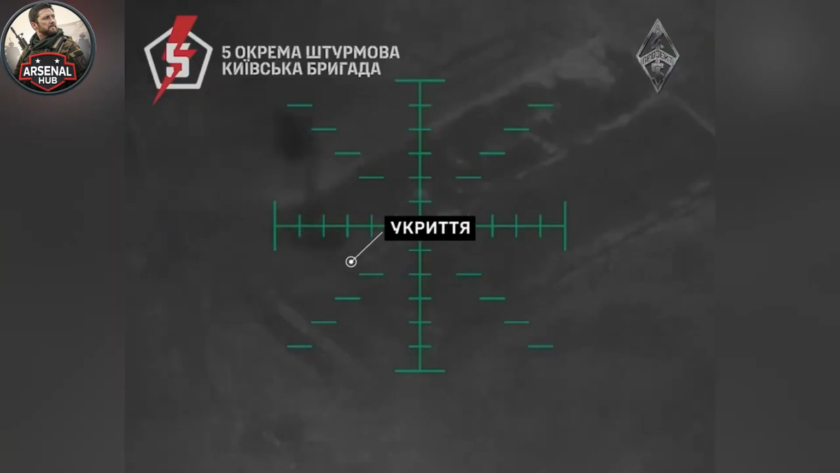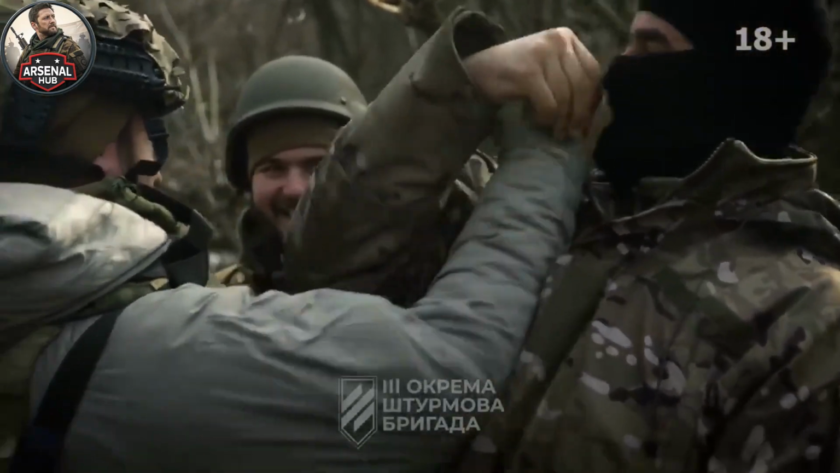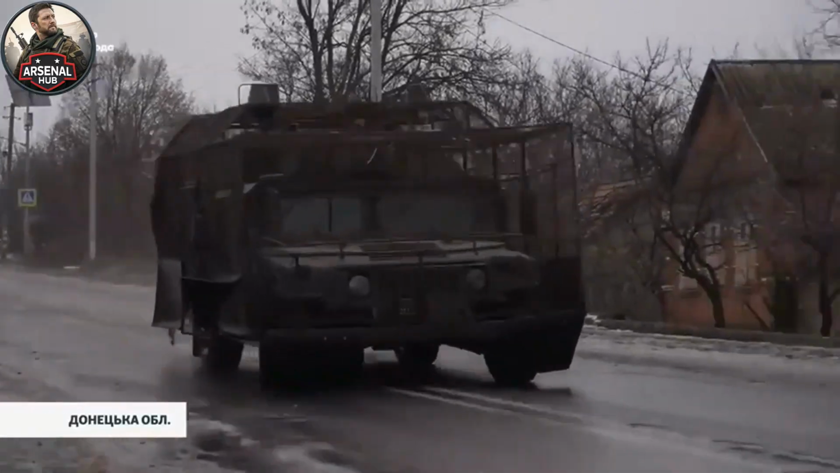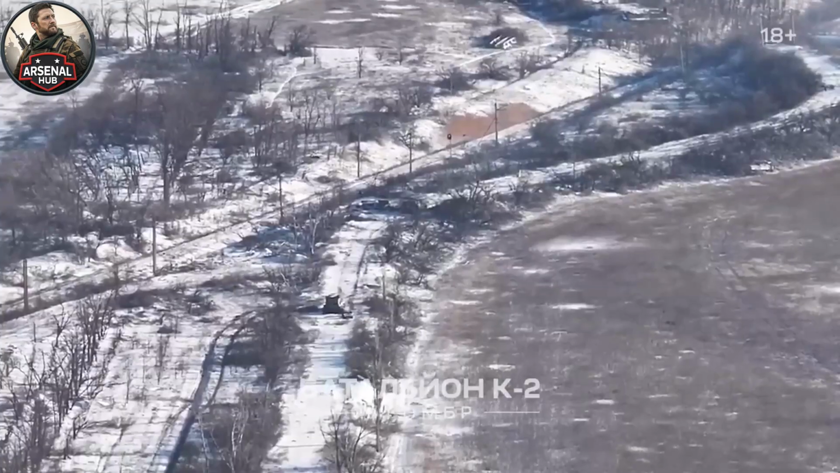The outcome has been consistent. The mid-April night that Russian commanders chose as their cover was not a cover. Ukrainian thermal drone operators were watching every vehicle from the moment it moved. Ukrainian FPV teams were in position before the column arrived. The narrow road between the tree line and the drainage channel was prepared for exactly this purpose.